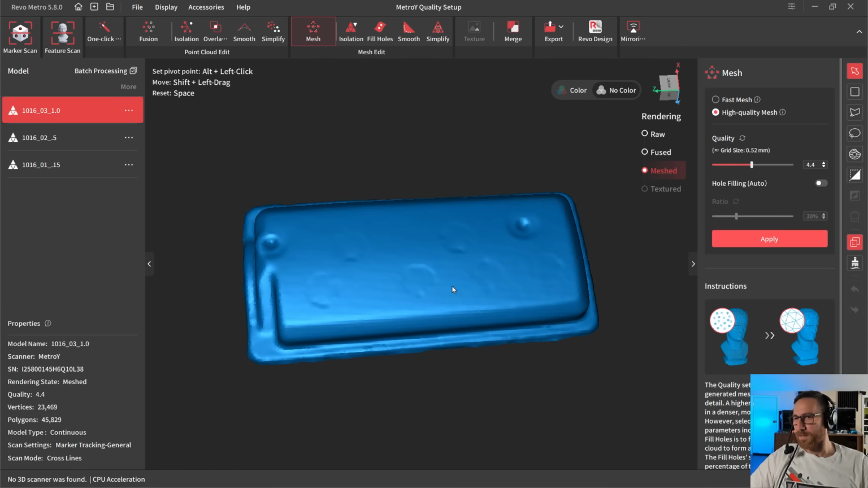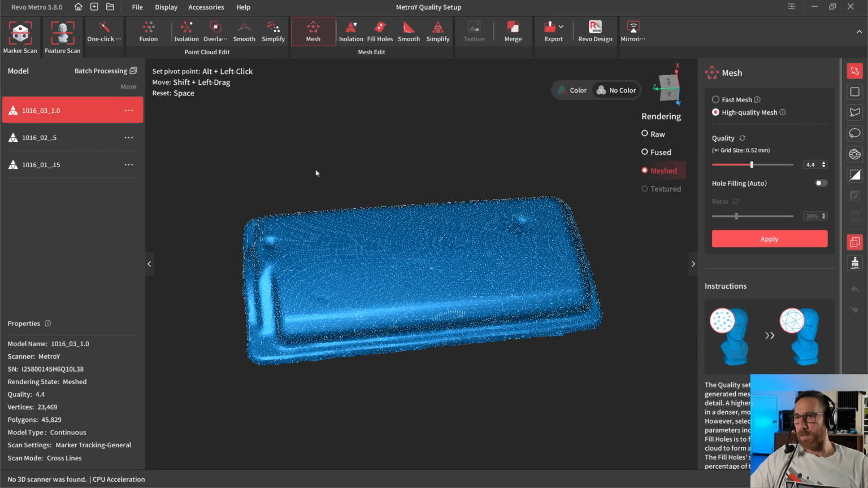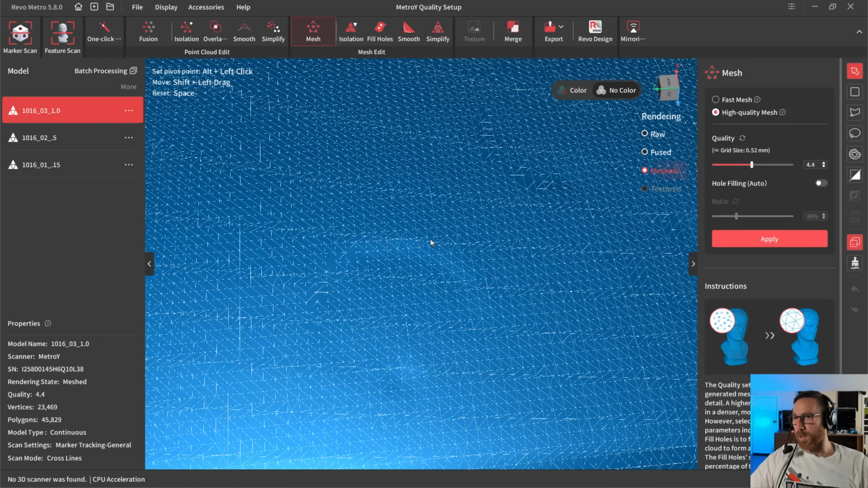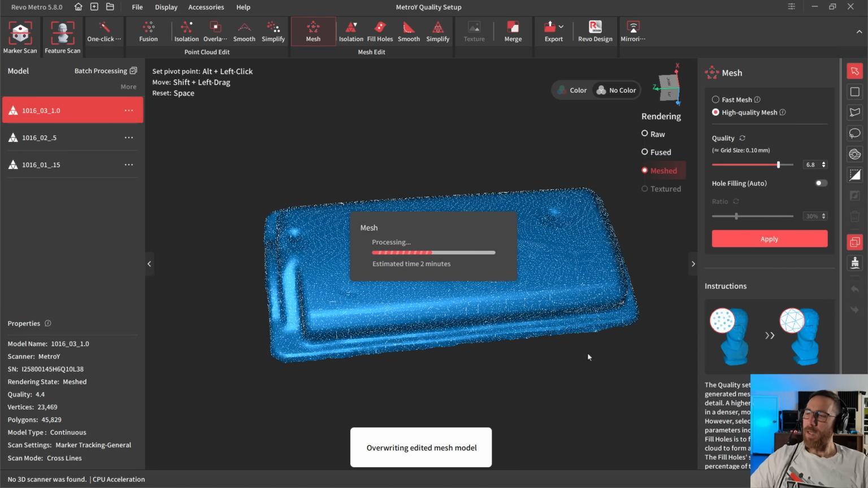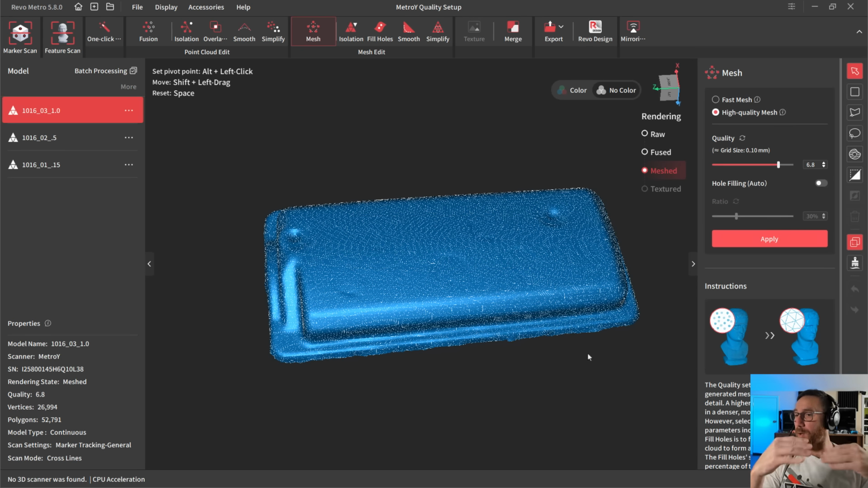And you can see it still just doesn't quite have the resolution. If we go back and turn on a wireframe display, you can already see the triangle size is quite a bit larger at this stage. And if I try to make it smaller, let's go down to 0.1. Let's just go pretty extreme. Now what's going to happen is RevoScan needs to fill in all the missing data.